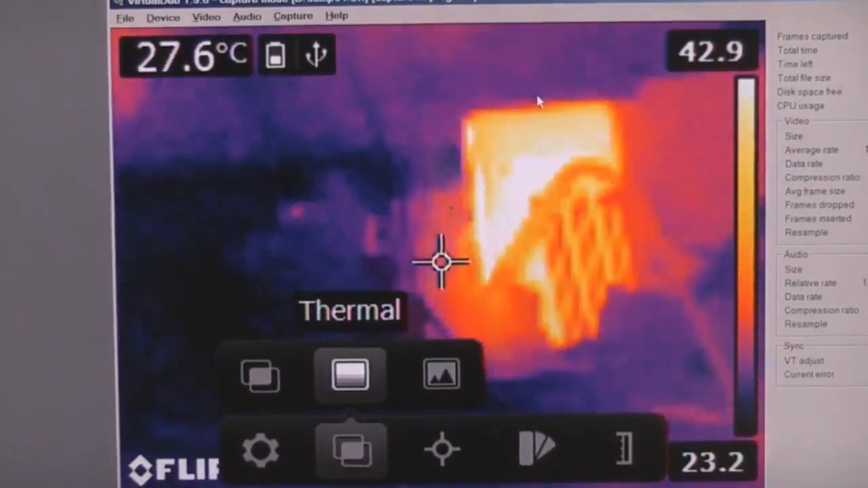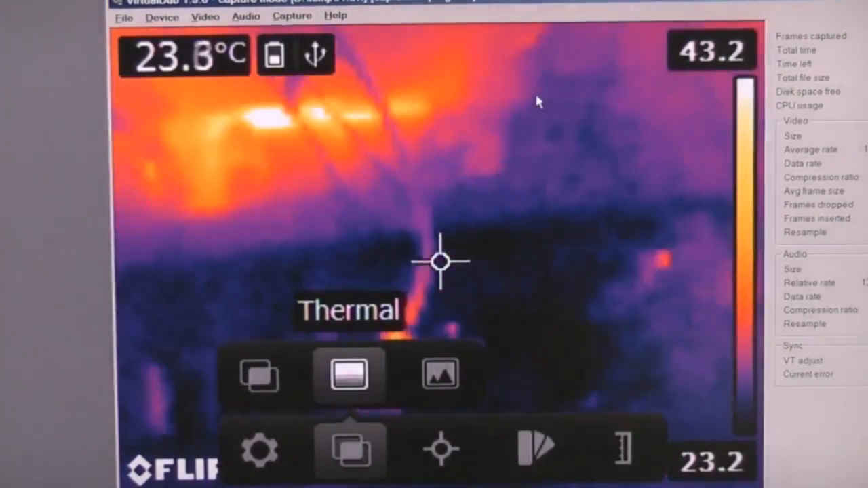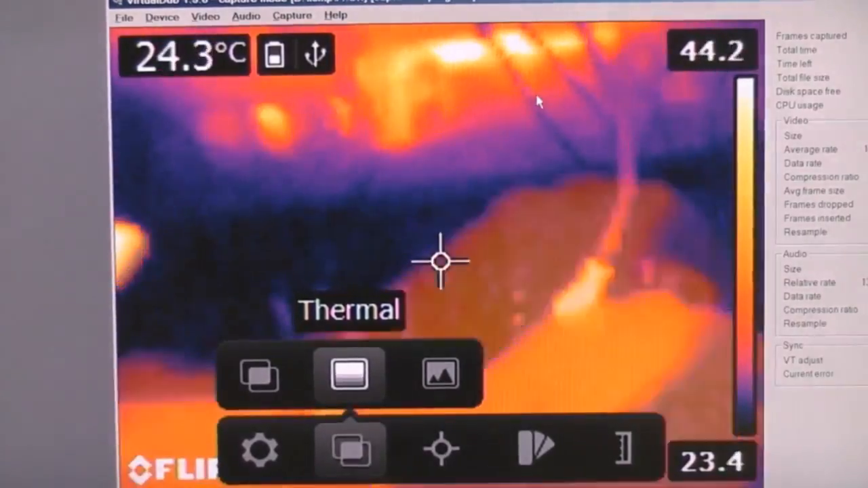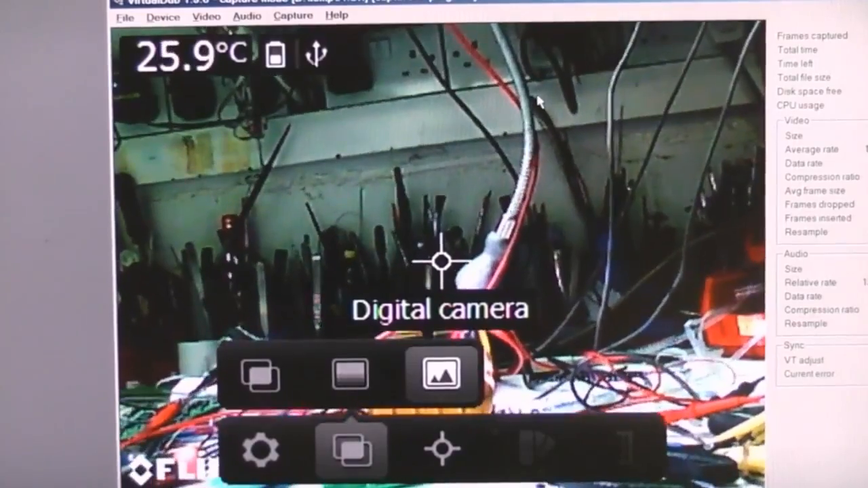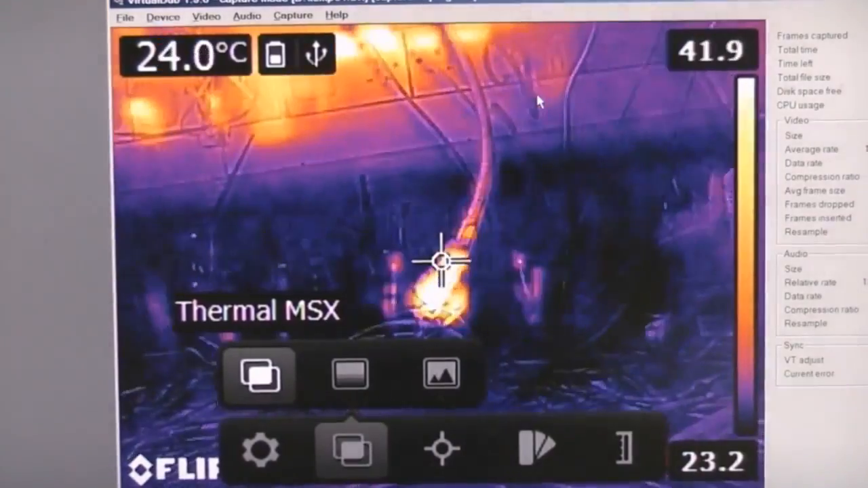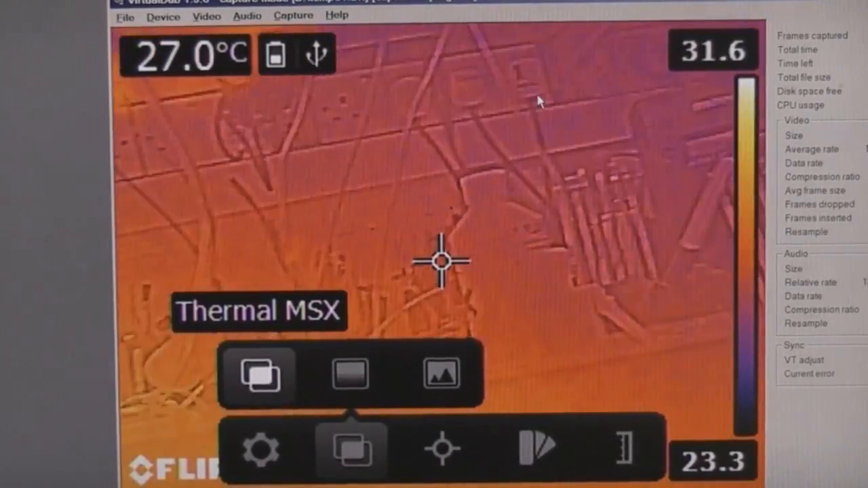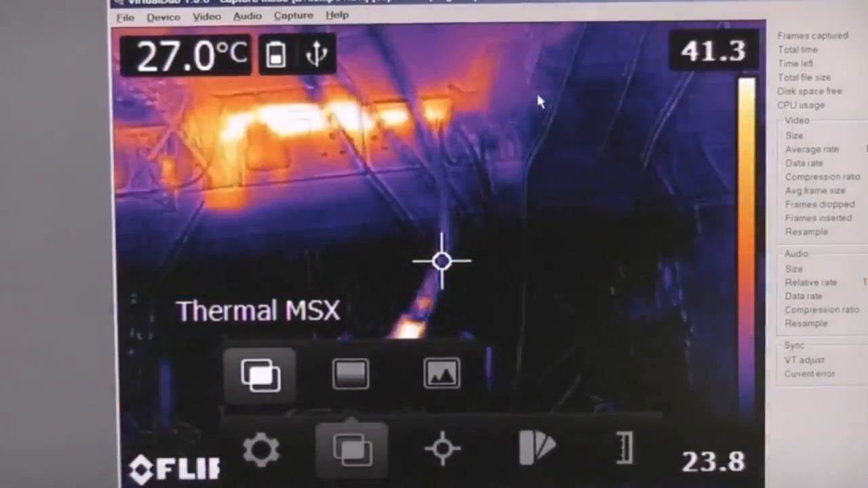So if we look at the raw thermal image, it's fairly low res, 60 by 80, so for things that are close up, you can get a rough idea of what they are and see how hot they're getting. What their MSX system does is it basically takes a visible image and extracts edges from that and then superimposes those. So this is in this mode. If I just cover up the thermal sensor, you can get a better idea of what it's actually doing. So you can see it's just taking those edges and using those just to give some extra visual cues to the low-res thermal image.